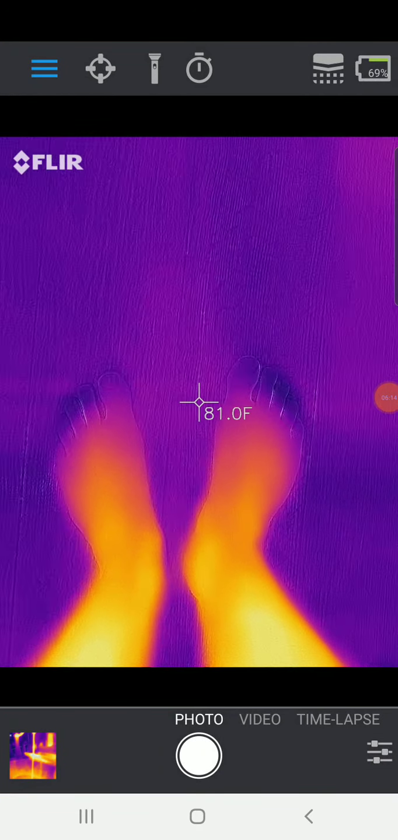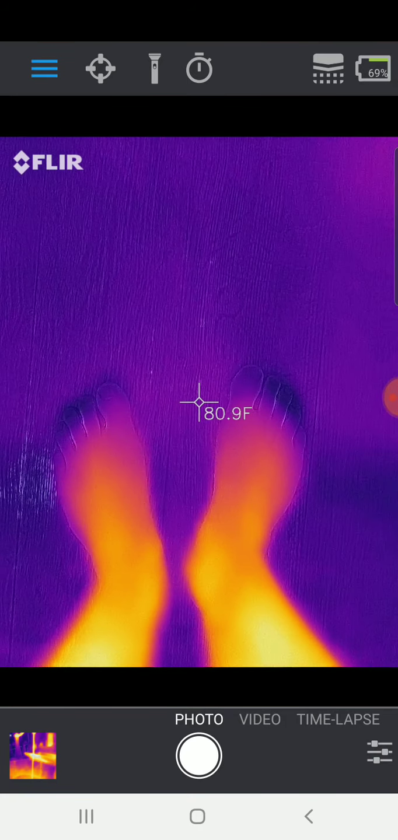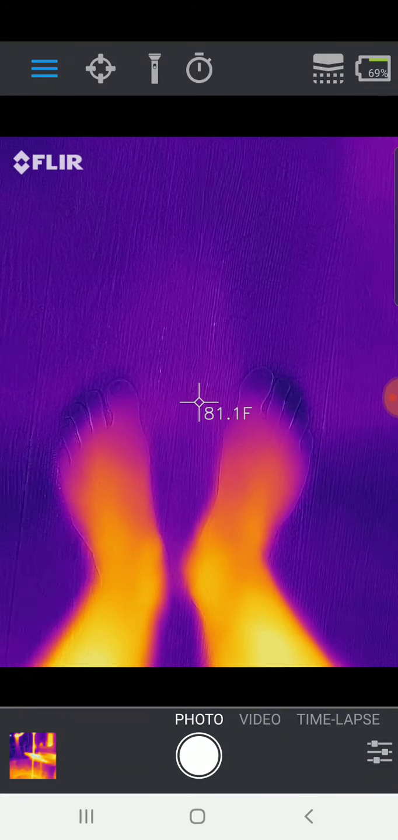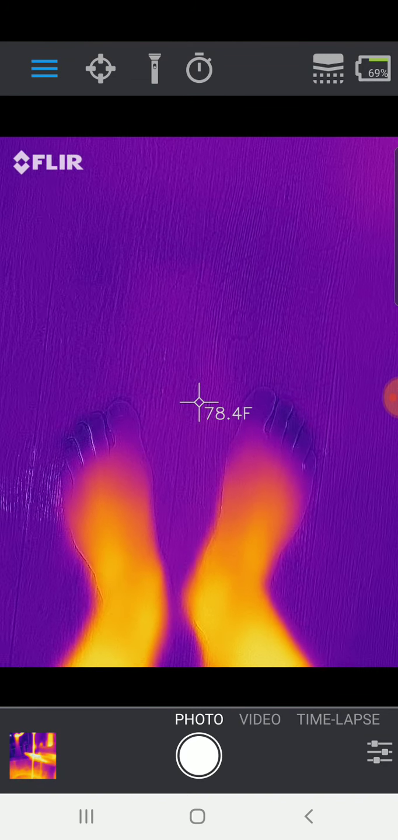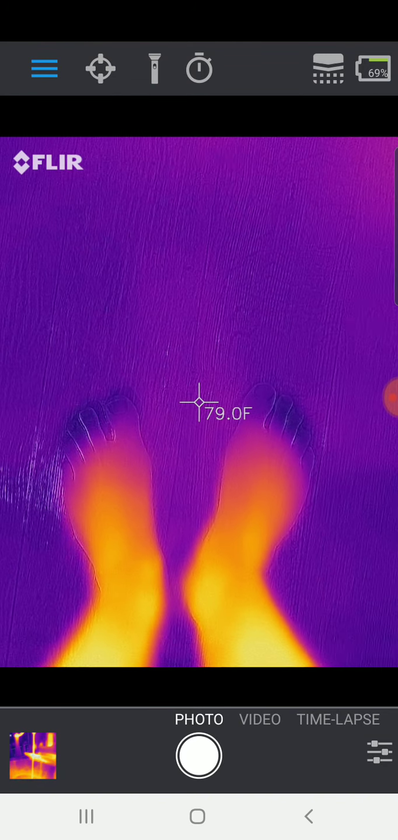So people joke about cold feet. You can see, if you look at your own feet with a thermal camera, everything is pretty warm except toes tend not to be. More at the temperature of the floor around you. Hopefully that's an okay thing.